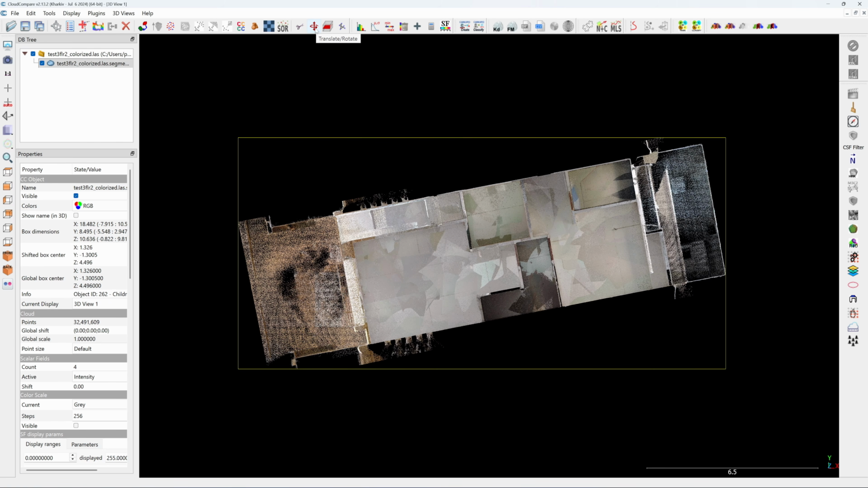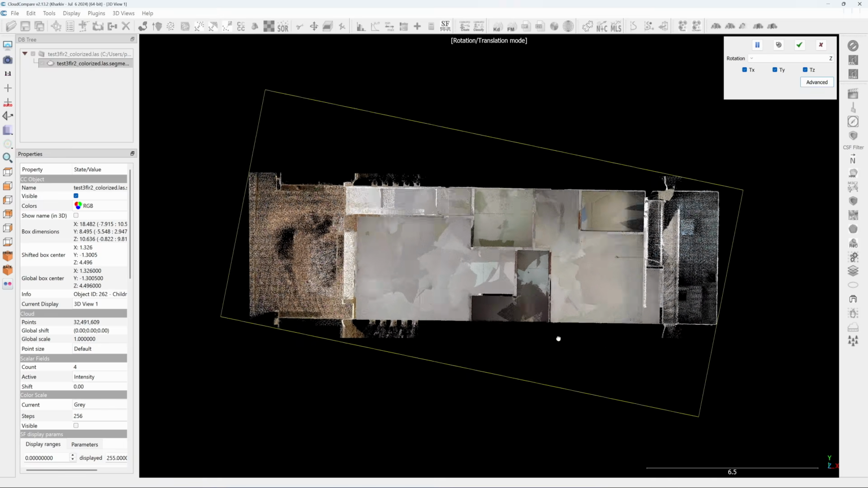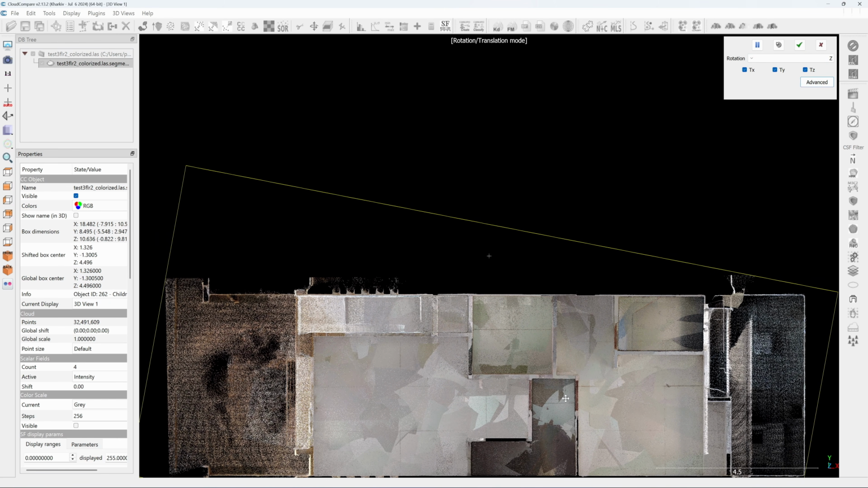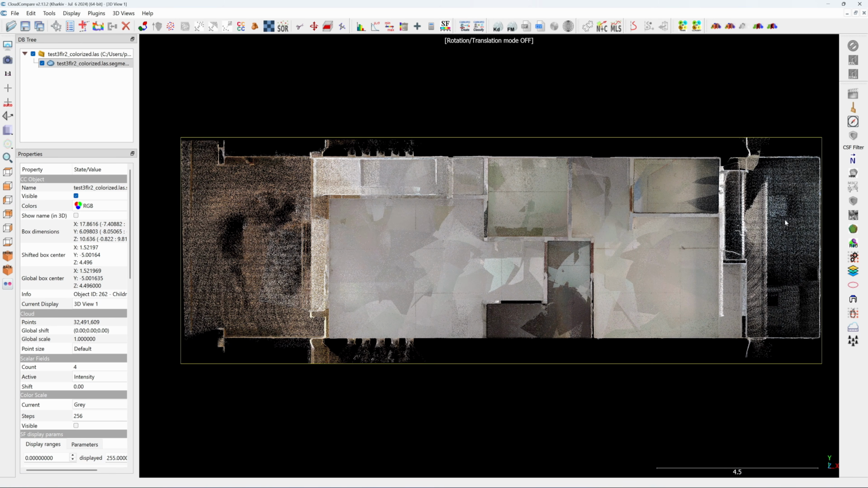Next, I click on the translation tool, choose the Z-axis, and use the mouse to rotate the scan until the longer wall lines up with the X-axis. For alignment, I'm using the window edges as my reference.